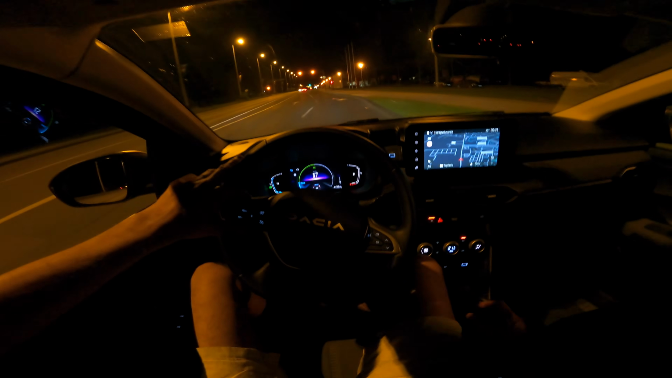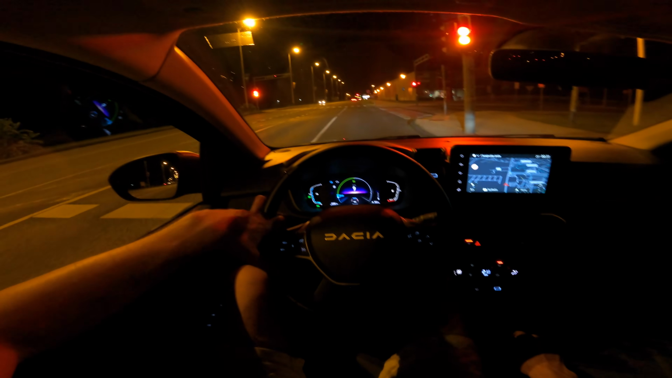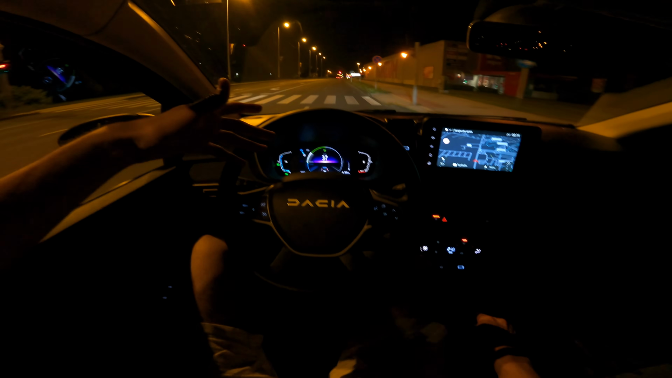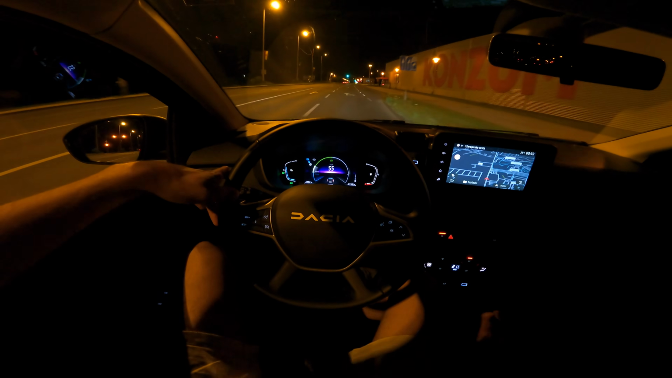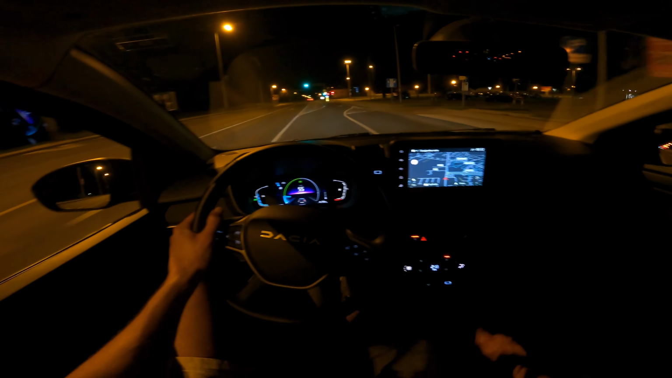Now, what I do like about this car, okay, the brakes are good. I hate this traffic light. It's on the sensor, there's no one there, it just keeps turning on, turning off. Doesn't matter. The brakes are almost a bit late sometimes, but okay, it's just slightly late when you need to press hard.